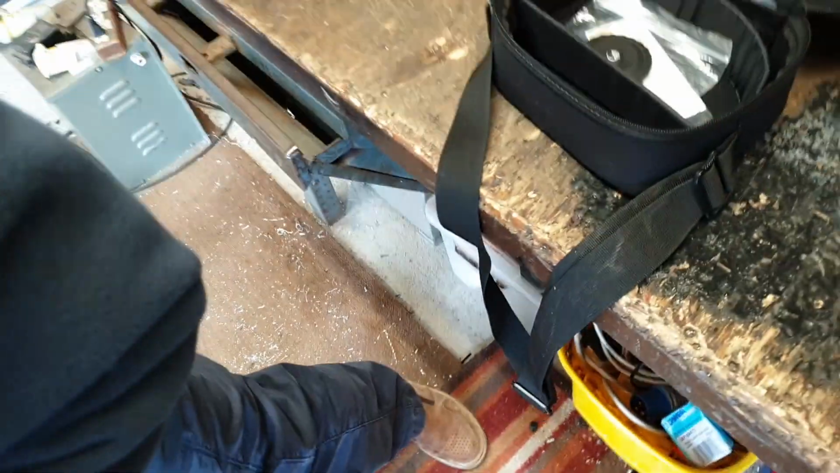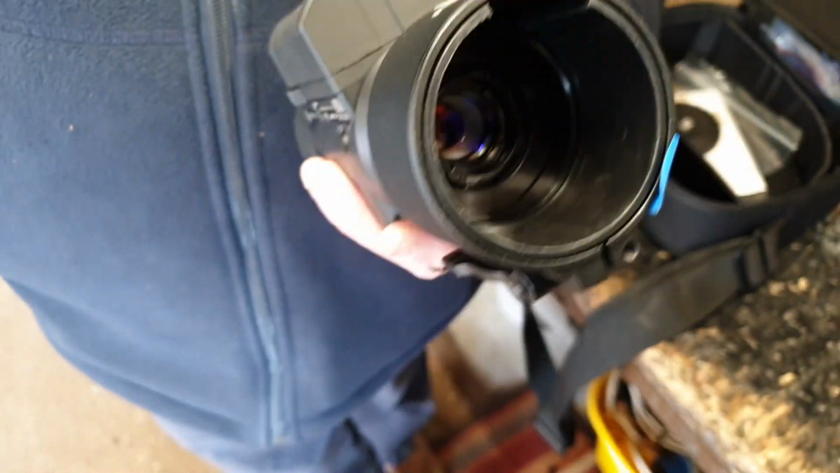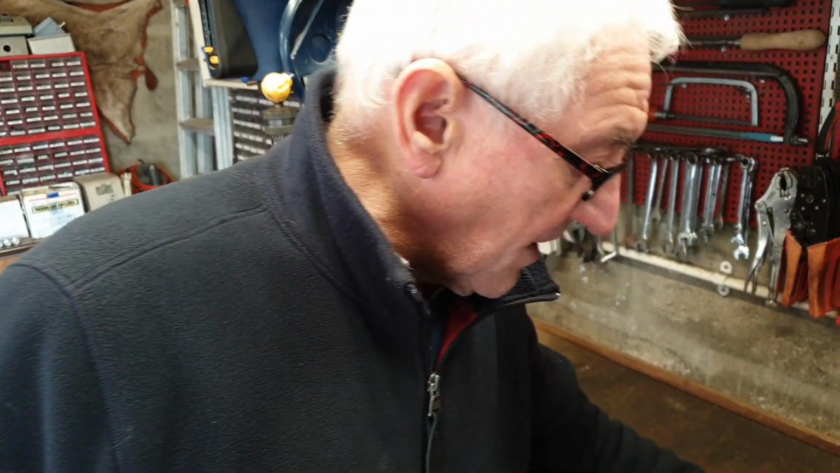If I had a different, for example, this is an Athlon scope, and the outside diameter of the objective is about 57, 58mm. I've also got a Swarovski scope, which is also nominally a 50mm objective scope, but the diameter at the outside of the objective bell is slightly smaller, so I use a different adapter with that.